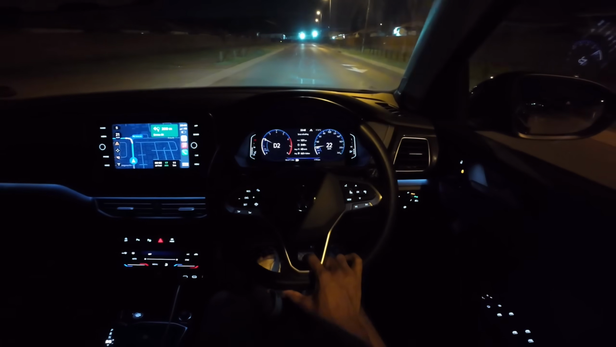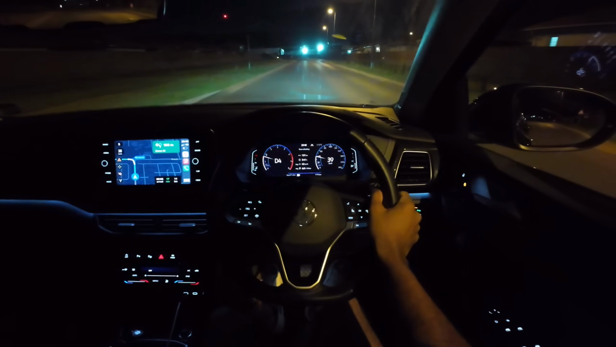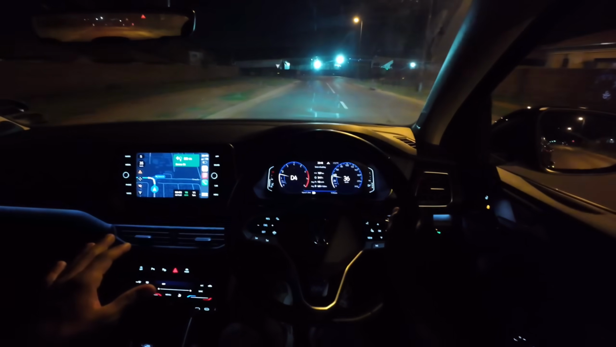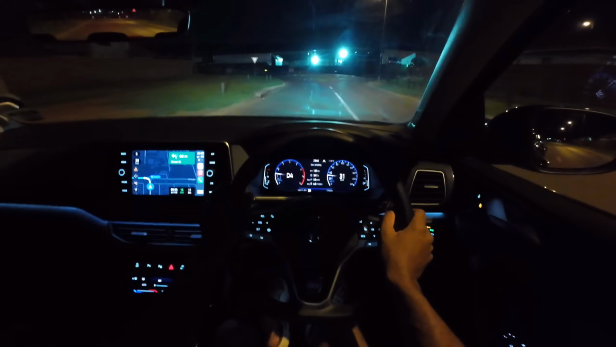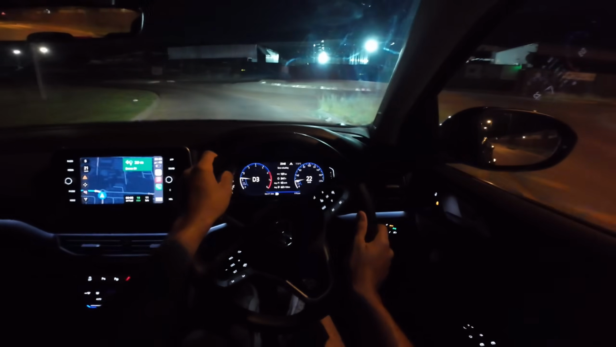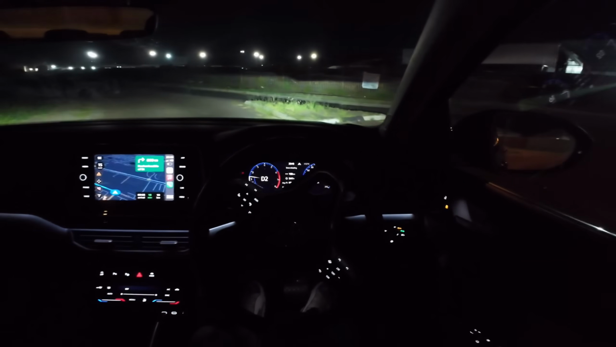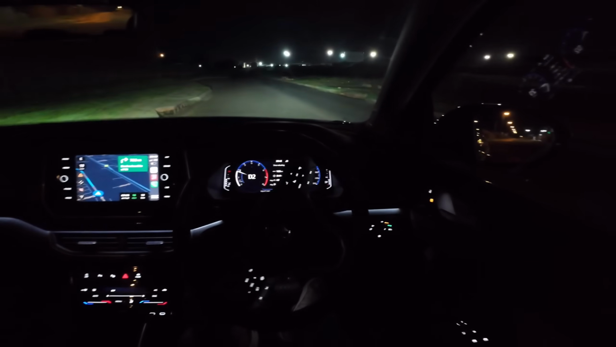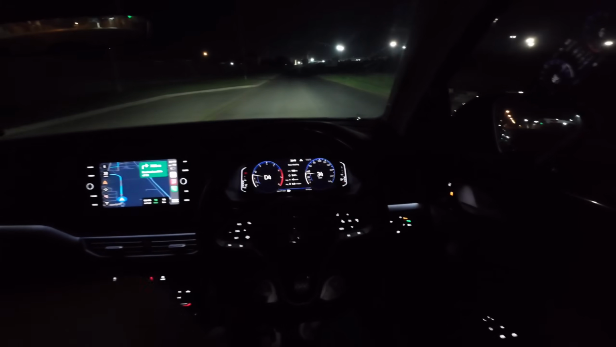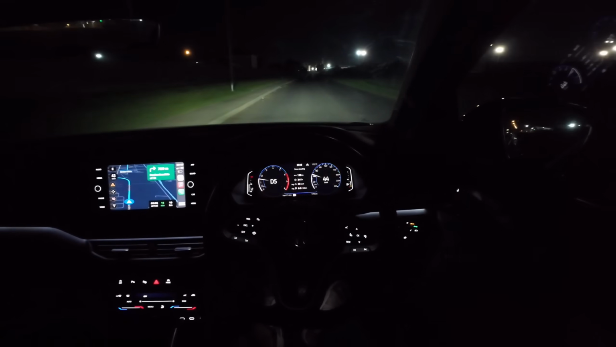So yeah, with that out of the way, let's experience the actual drive at night. I feel like ambient lighting in general is quite underrated. The amount of effect it has, I see why it is sometimes called mood lighting, because it exudes a sort of relaxing, calming mood.